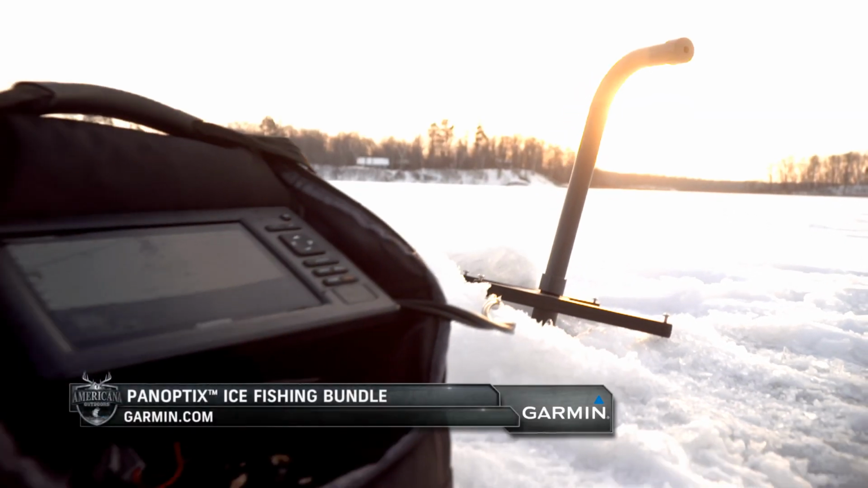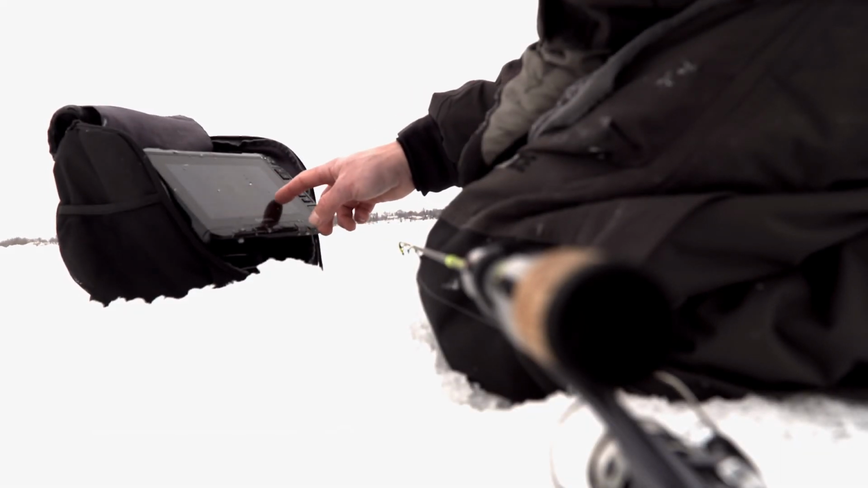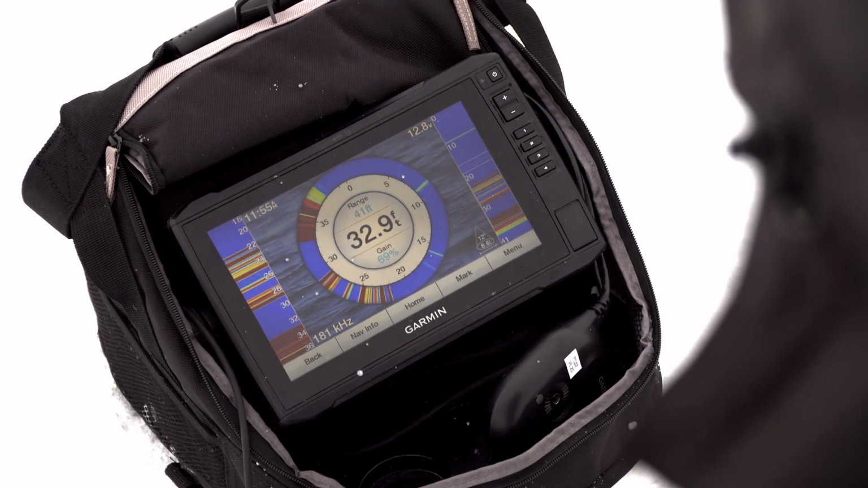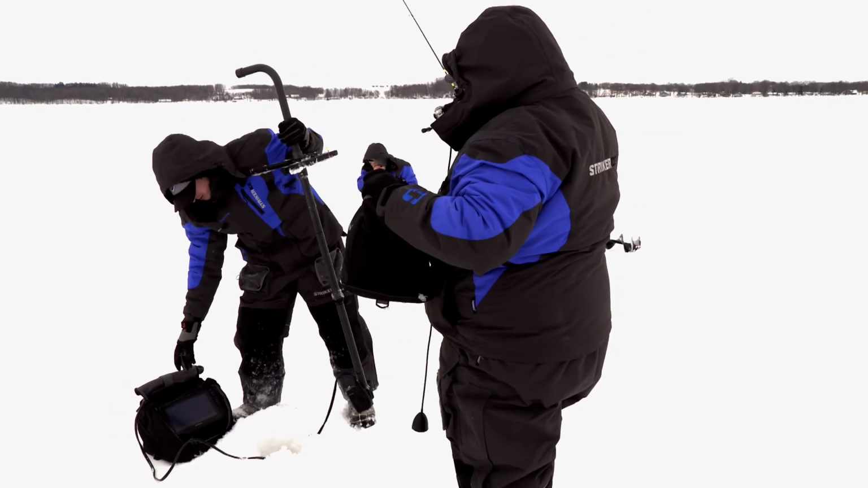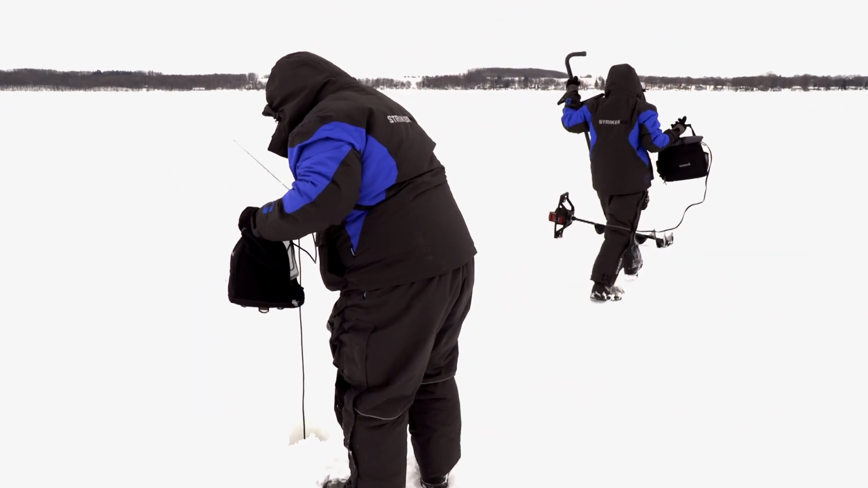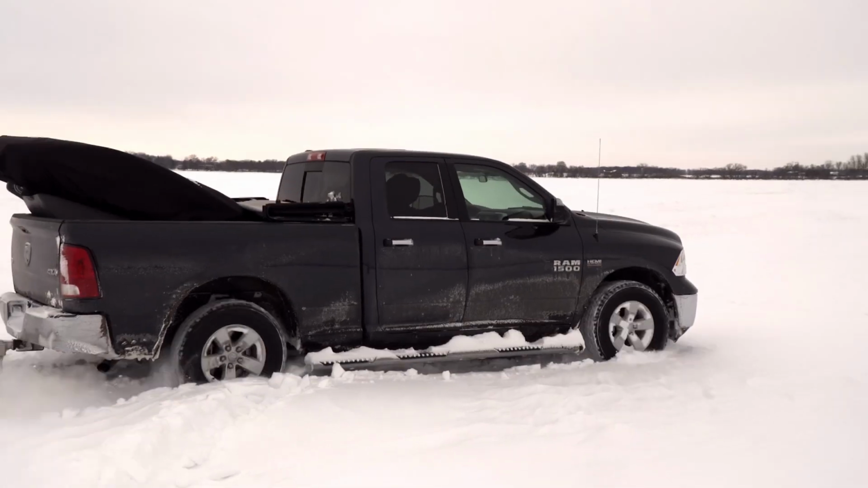And we can get out here with Panoptics and see fish 100 feet away, which is something that even a few years ago was just unthinkable. So, the technology has really changed the game, from the clothes we wear to the type of rods we use. Everything in the ice fishing world has just changed and is really kind of cutting edge right now. It's kind of a fun category to be involved with.